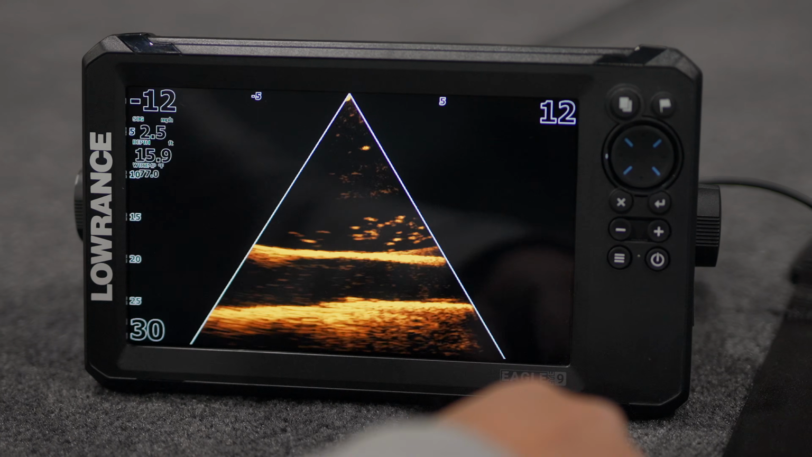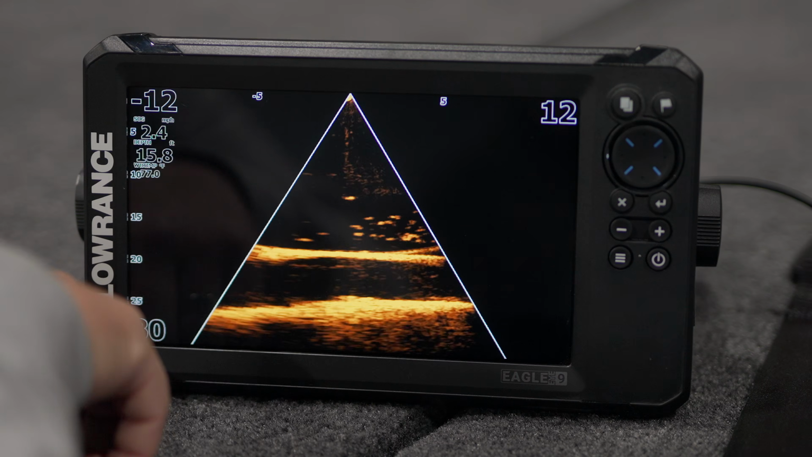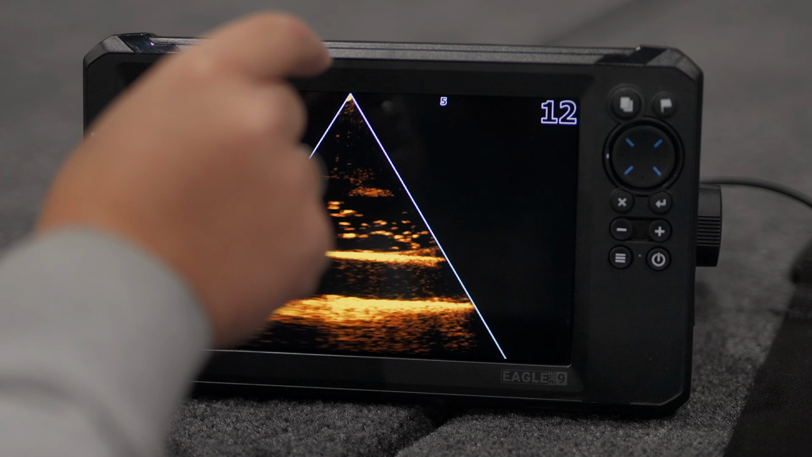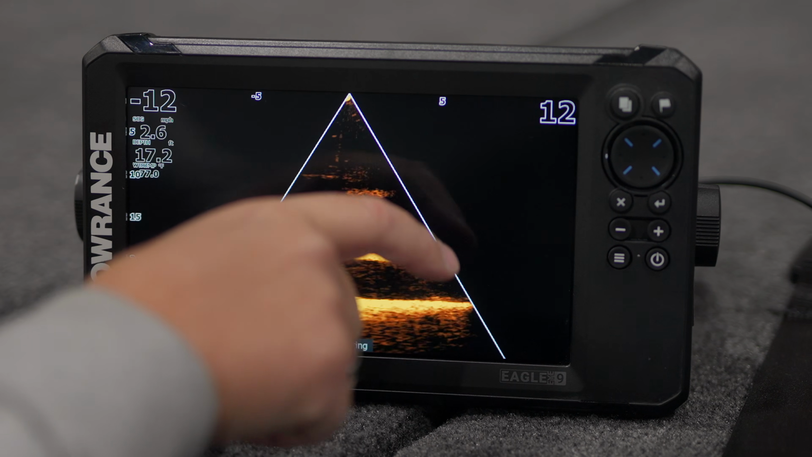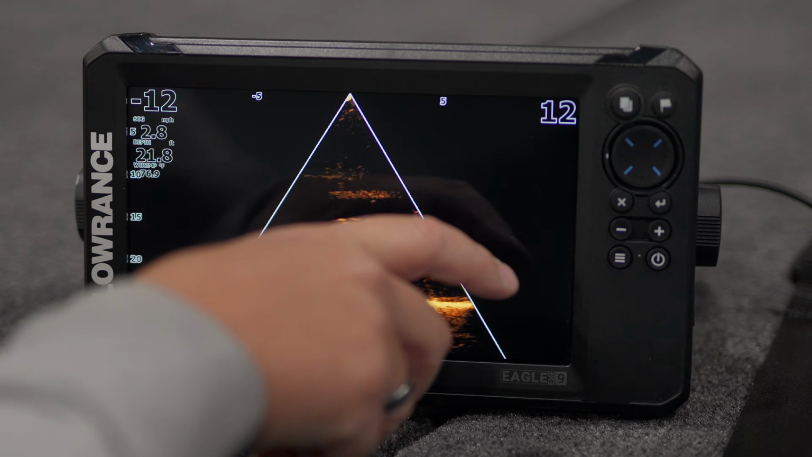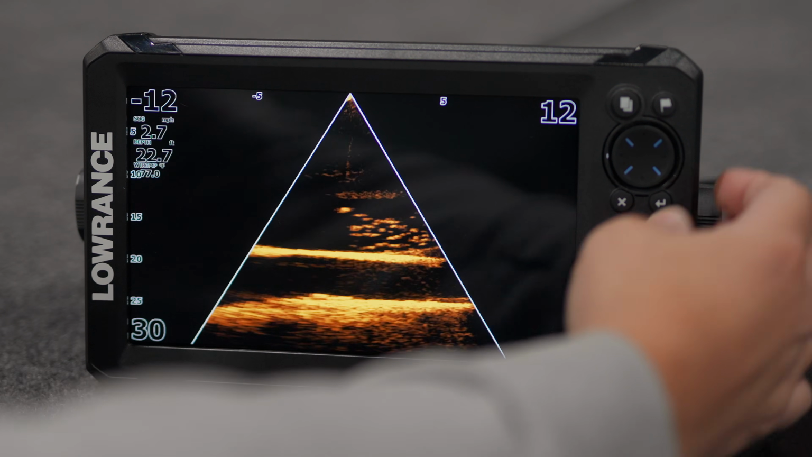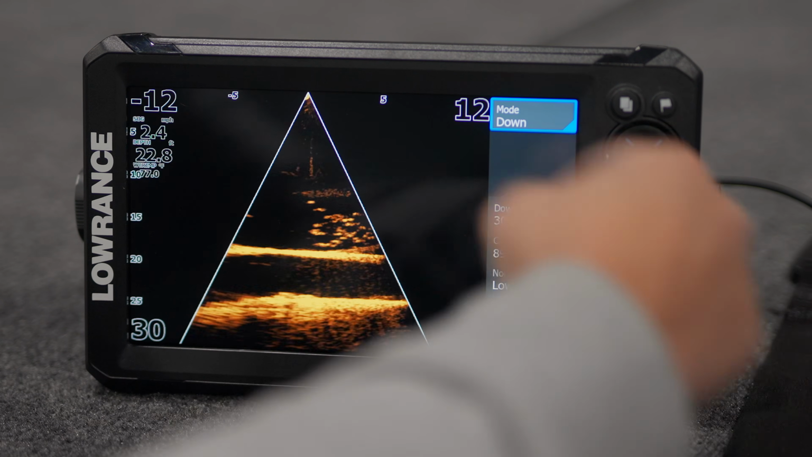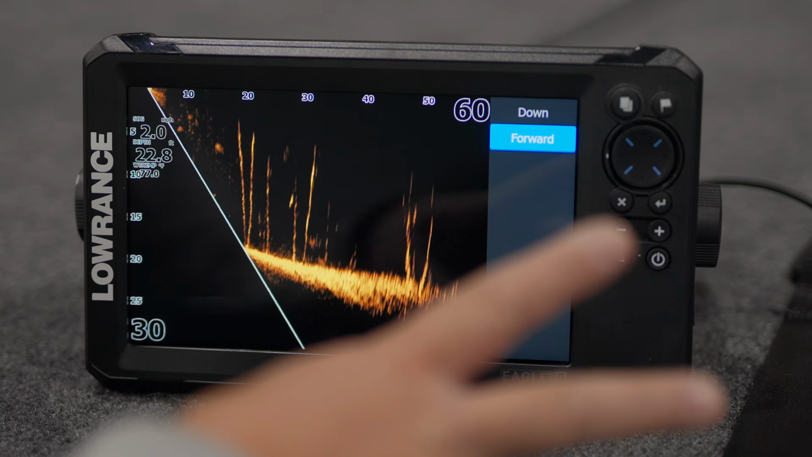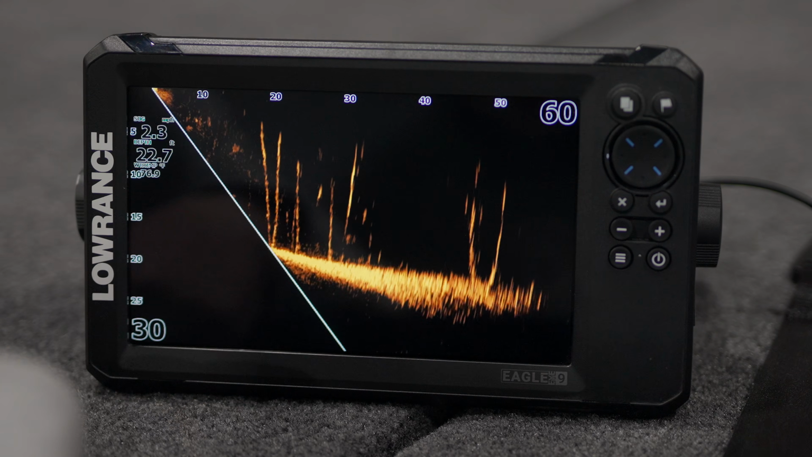Let's go in that live sonar. So this is down imaging in our live sonar. Looks very similar to your active target 2, active target 1. Notice that the beam is not going to be as wide. You know, that's what we're giving up with this unit, but still a $1,000 unit with live imaging, and live imaging that's pretty good. So that's very cool. So when we come over here to our menu, mode is down, so we enter into that and we can go into our forward view. So those are the two views that we're going to have. And let me exit back out of that to get to full screen.